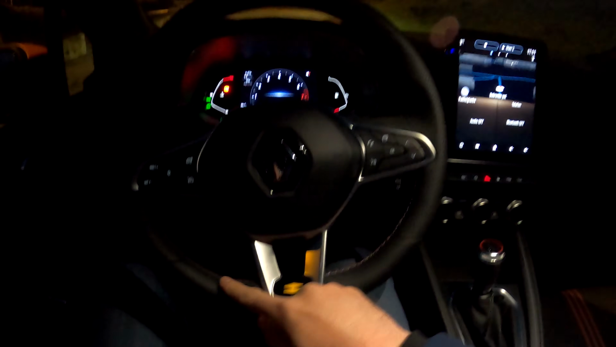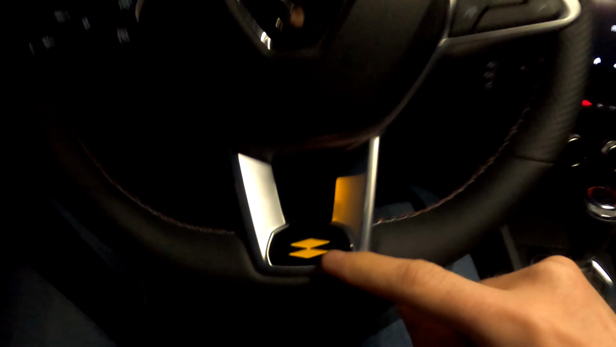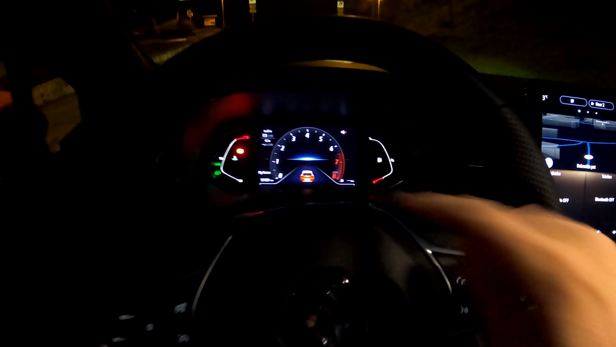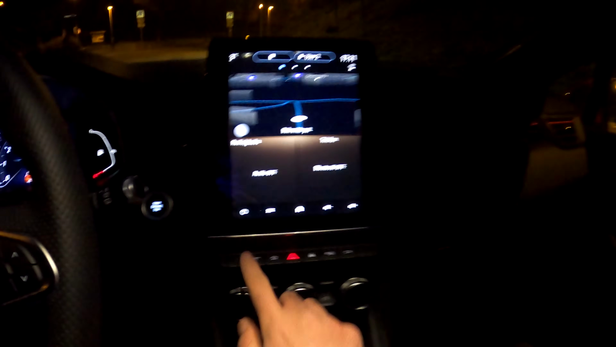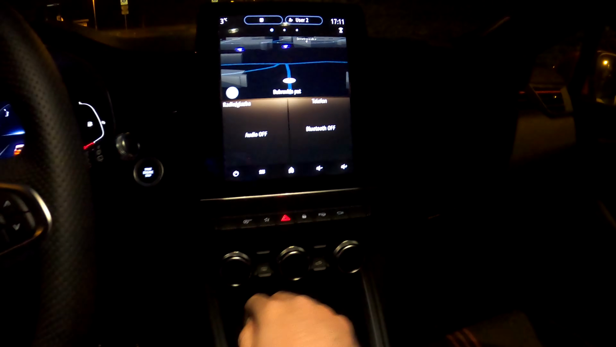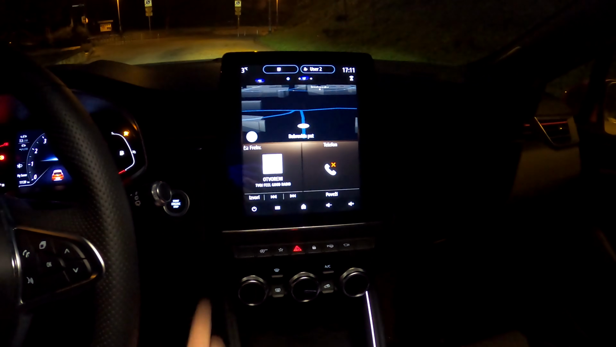Alright, so inside you have a new flat bottom steering wheel with the RS logo. Now we do have also the new digital dashboard in front of the driver with different views. This is the main screen, huge screen with some of the buttons that remained here. And now we will turn on the engine.